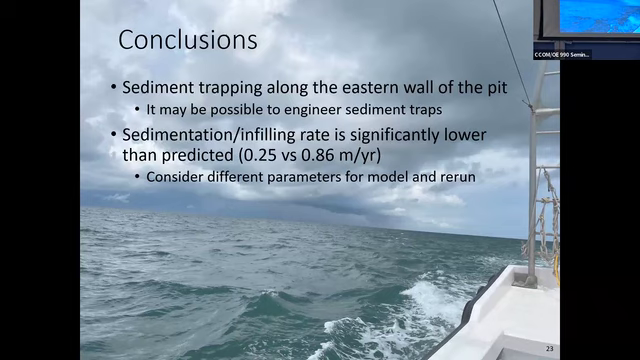The sedimentation rate that they gave of 0.86 meters per year is significantly higher than what we were able to calculate and find. And I think that is even a high number for us, simply based on the fact that we had those hurricanes really stirring up the Gulf. So there's some things to consider moving forward, but I think the major takeaway is Louisiana could potentially be able to engineer itself into a better standing with types of projects like this.